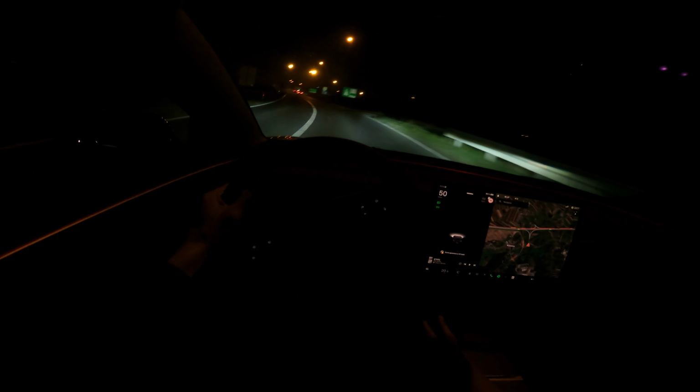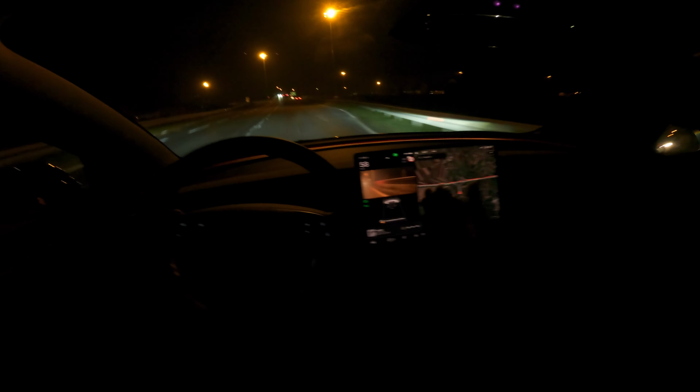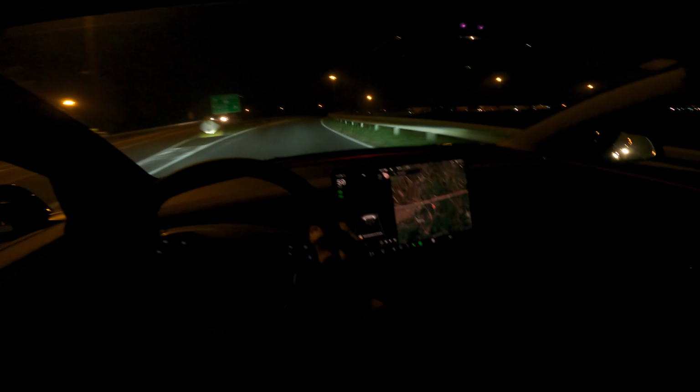We'll just ignore this because it's super annoying. I've heard a lot of people are complaining about this. I think this could be turned off via software by Tesla, but they're probably not going to do that, because it's a new law.